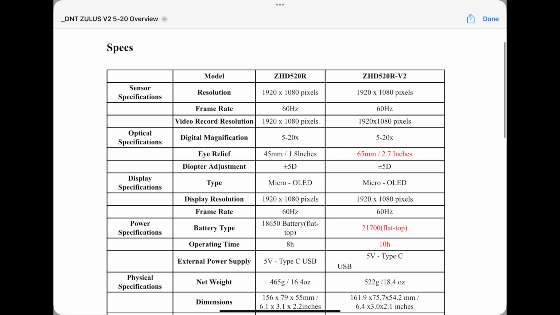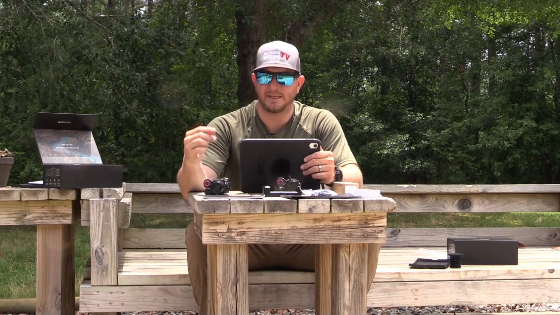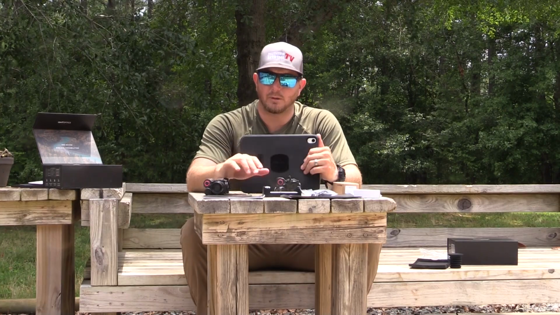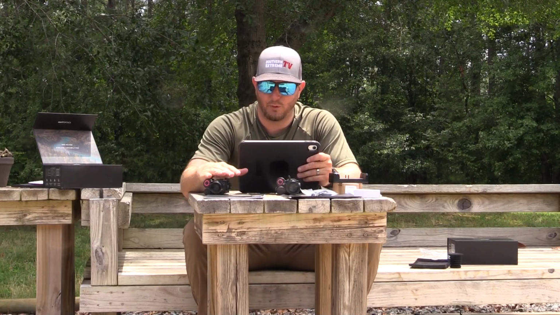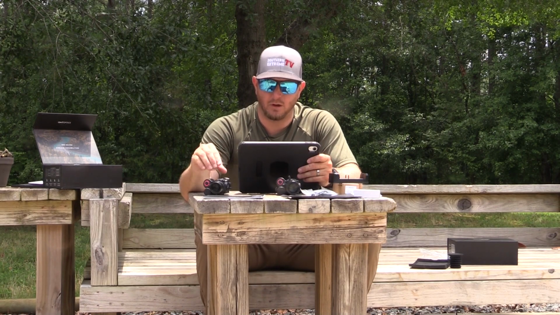However, the refresh rate on the V1 was very, very nice. That was one of the things that I mentioned on the V1 model in the original review video of it, is how fast the refresh rate was, and you could tell that as you were panning back and forth. So I'm glad to see that they kept that same refresh rate on the V2 model. The magnification on both of them is 5x20, so 5x is your base mag, and they go up to 20. The eye relief for the V1 was 1.8 inches with a 45mm objective lens.